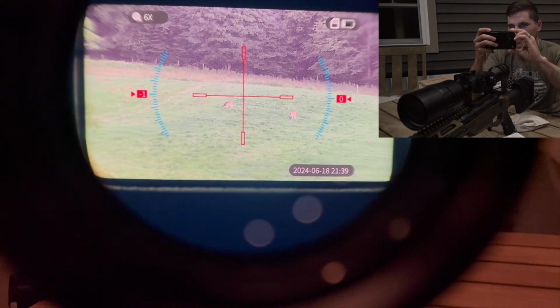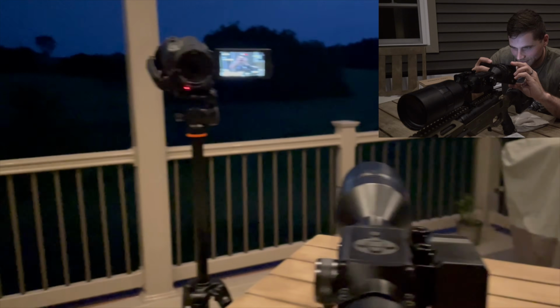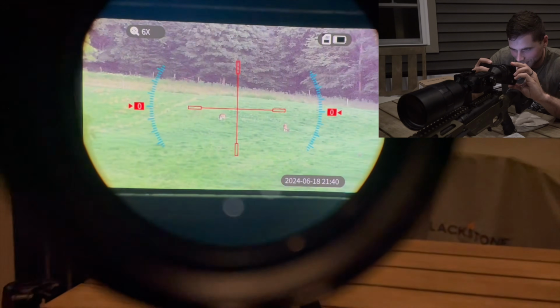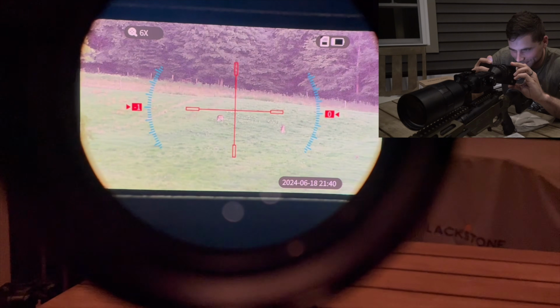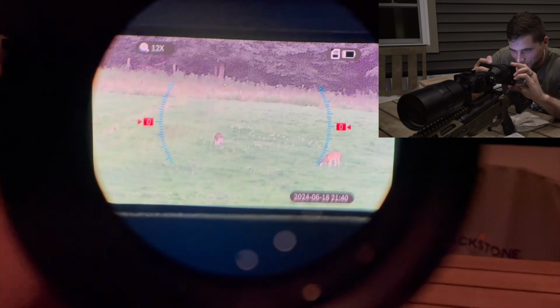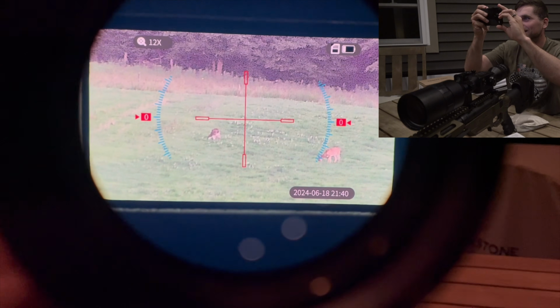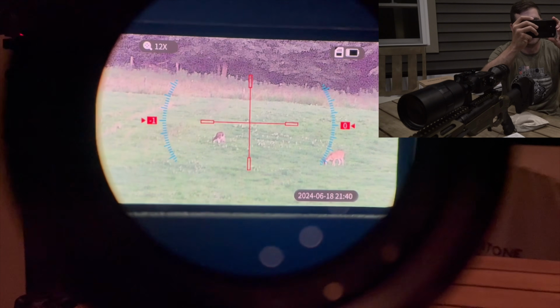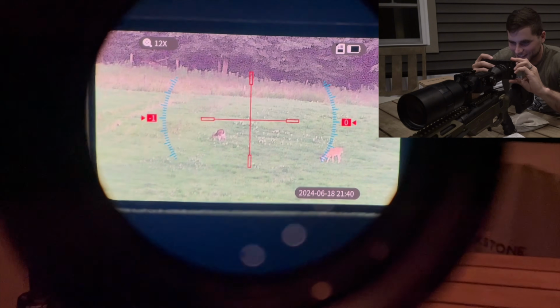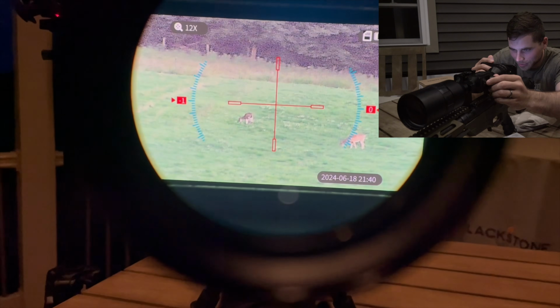So it's obviously dark out. And that's looking through the scope. That's at like 380 yards, you know, through the scope, and it's nearly pitch black out right now. That's pretty incredible. Let's go ahead and zoom in a little bit on it.